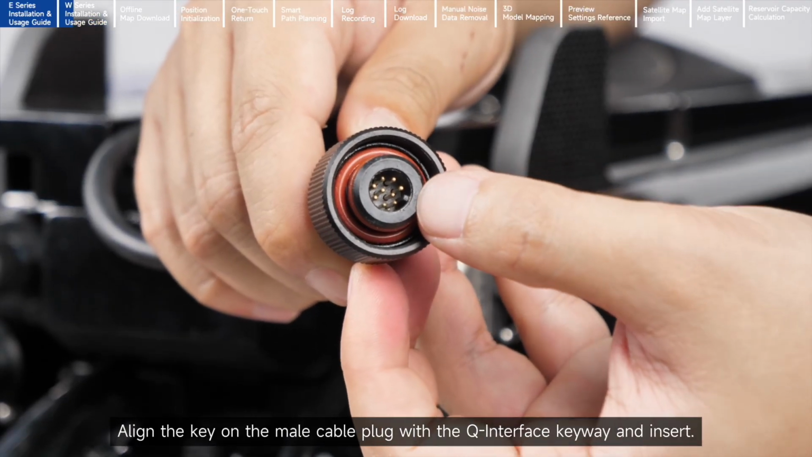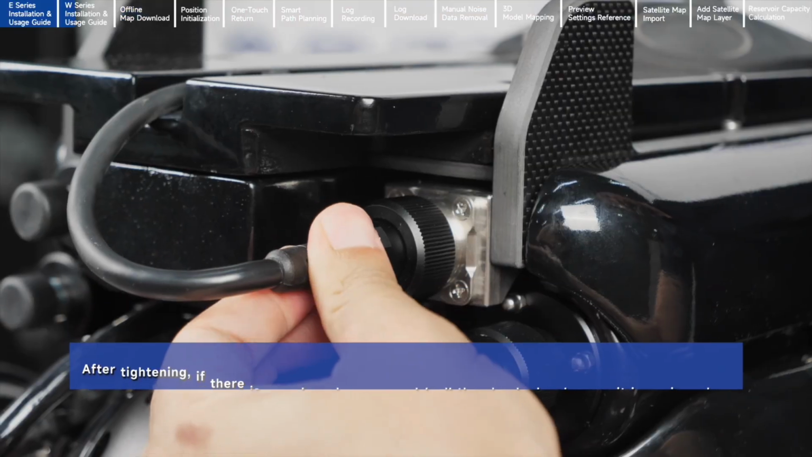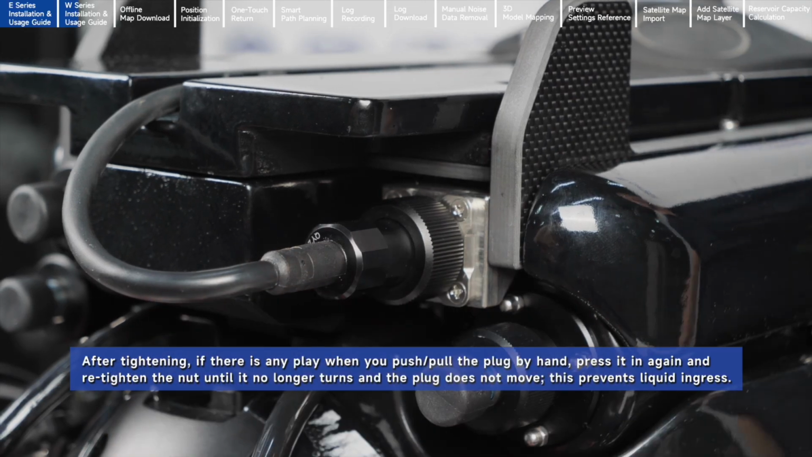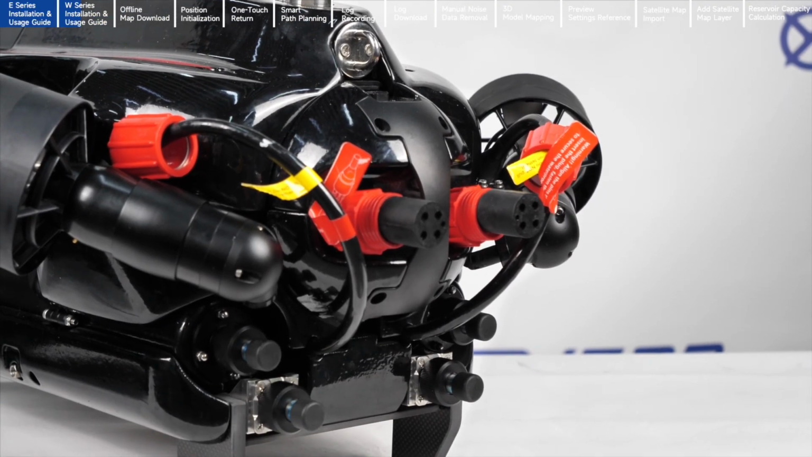Align the key on the male cable plug with the Q interface keyway and insert. Press firmly until fully seated, then tighten the waterproof nut. The QDVL module installation is complete.